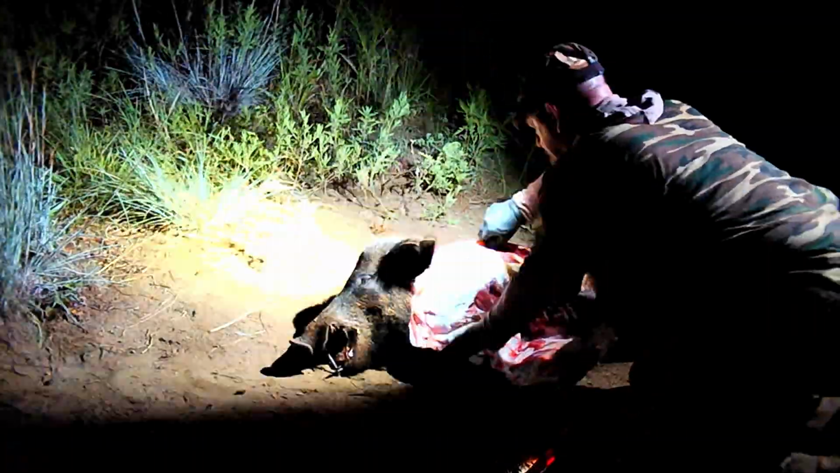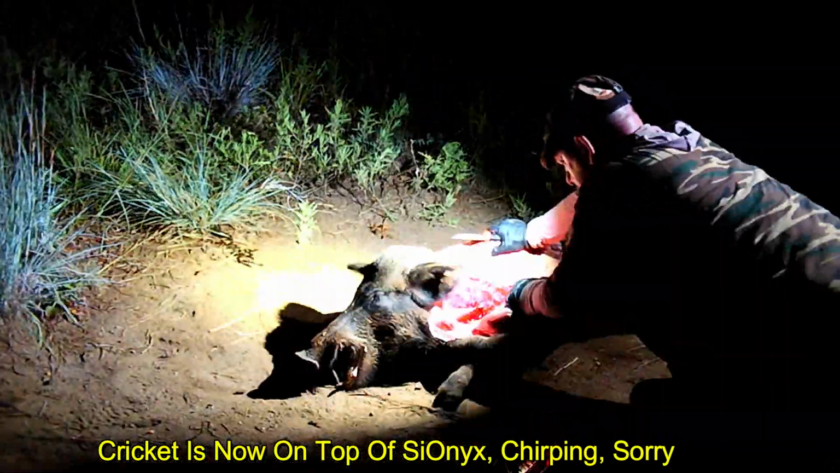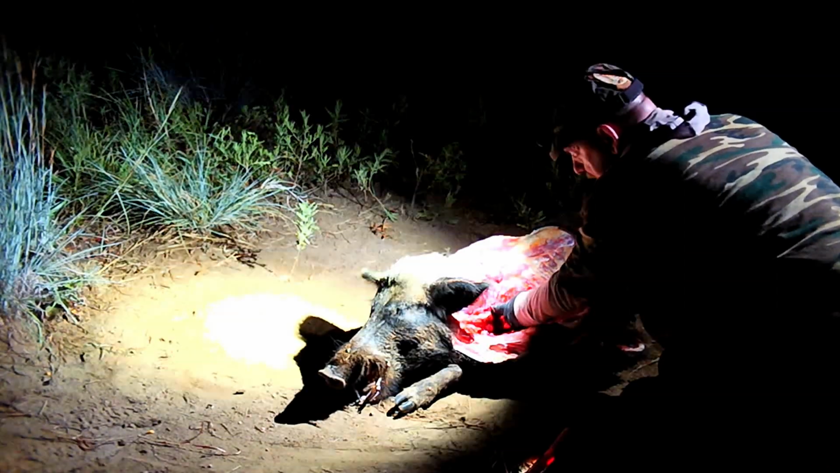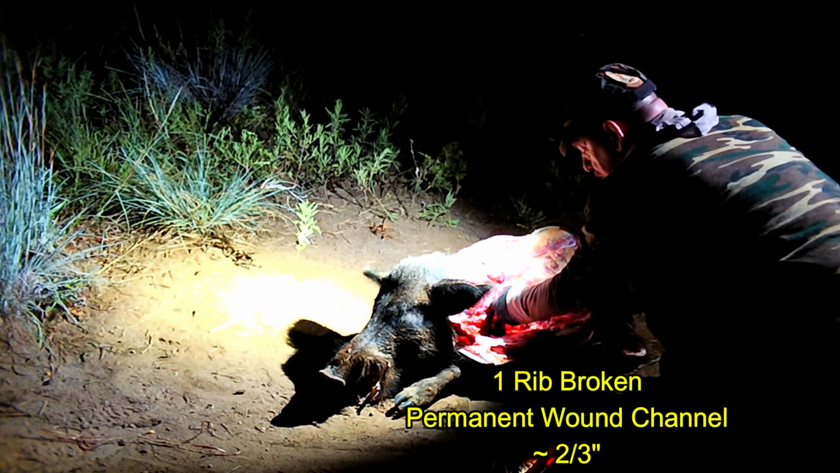Again, I peel back the shoulder blade to look at the damage underneath and to look at the wound coming from the thoracic cavity. The bullet exited the opposite side of the thoracic cavity, going through one rib here.